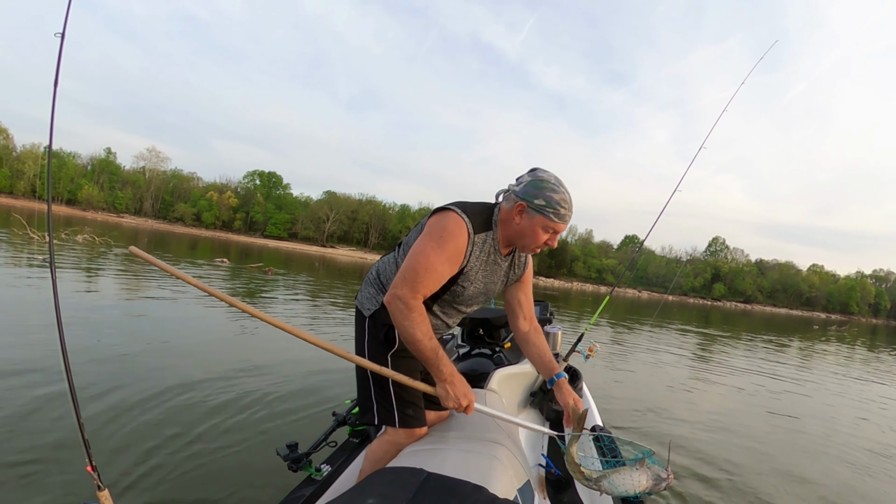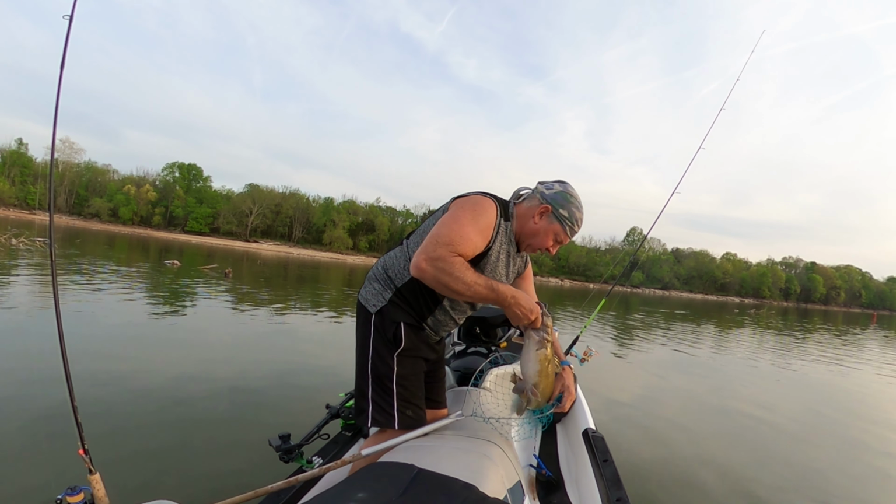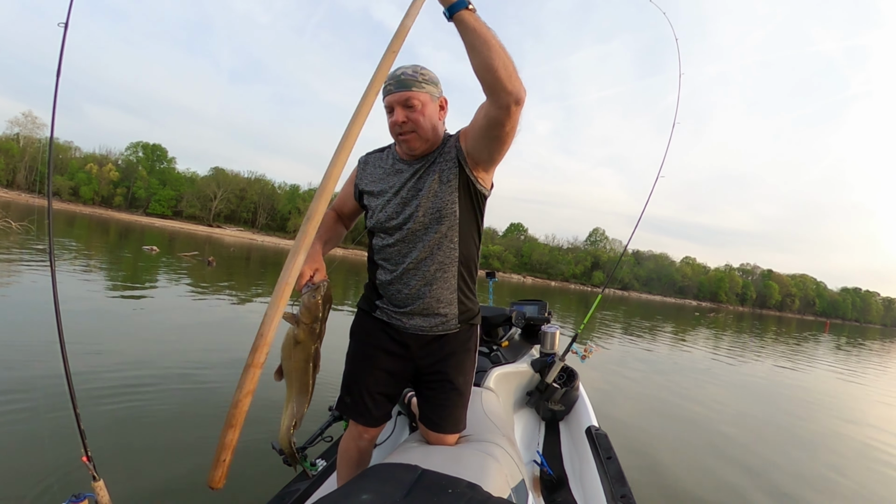Oh, I thought that had a big old bass there. But we got a big old catfish. You can cook him. We can cook catfish, but we're not going to. He is probably 8 pounds, maybe. I'll put him on a scale. We'll see.